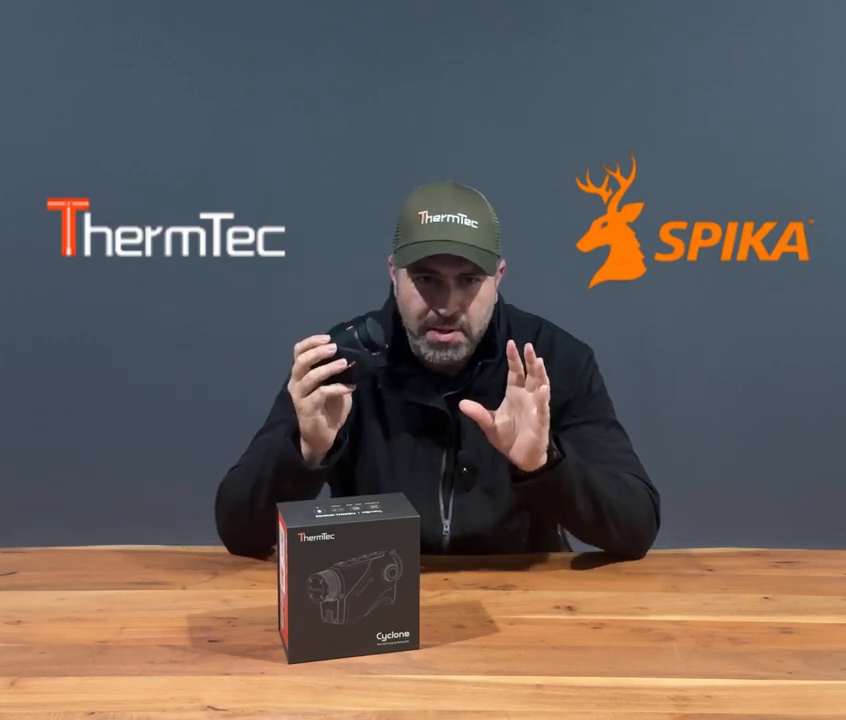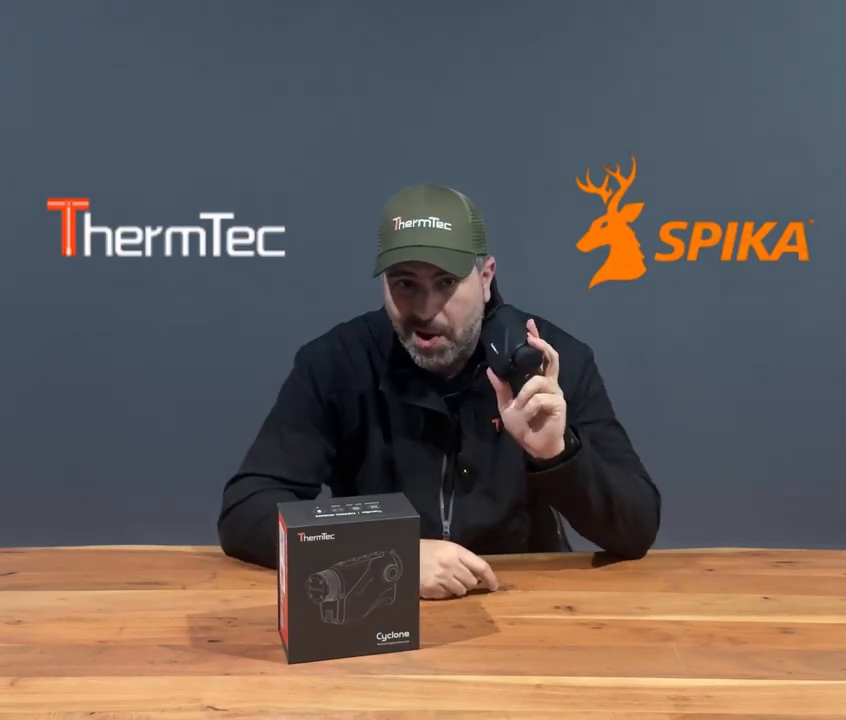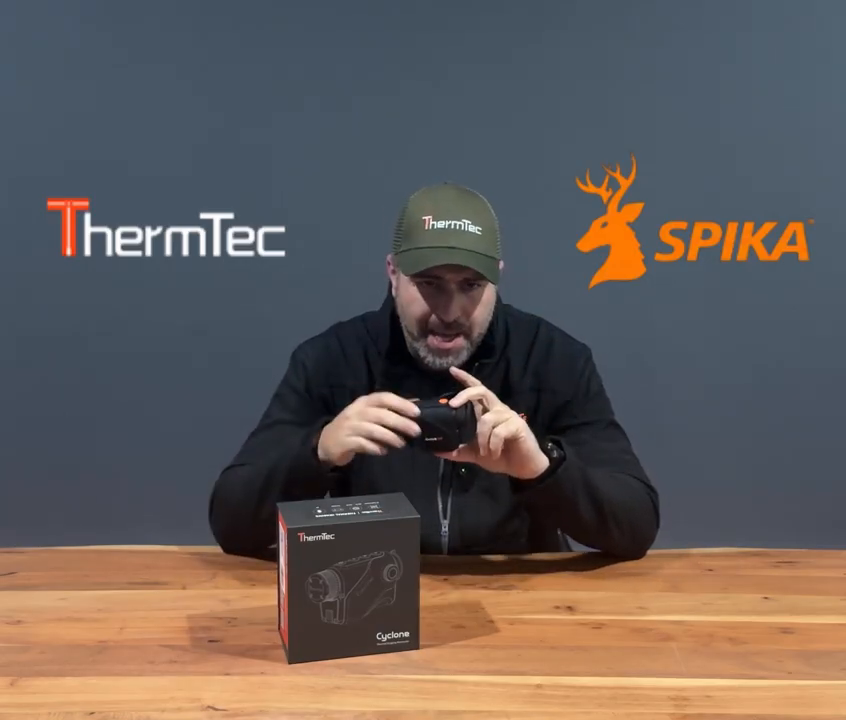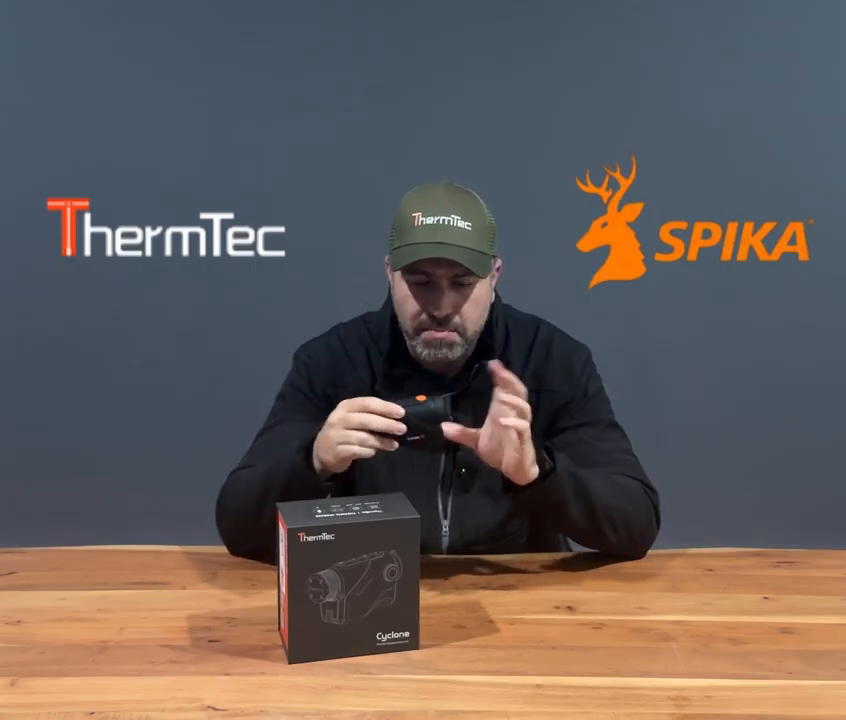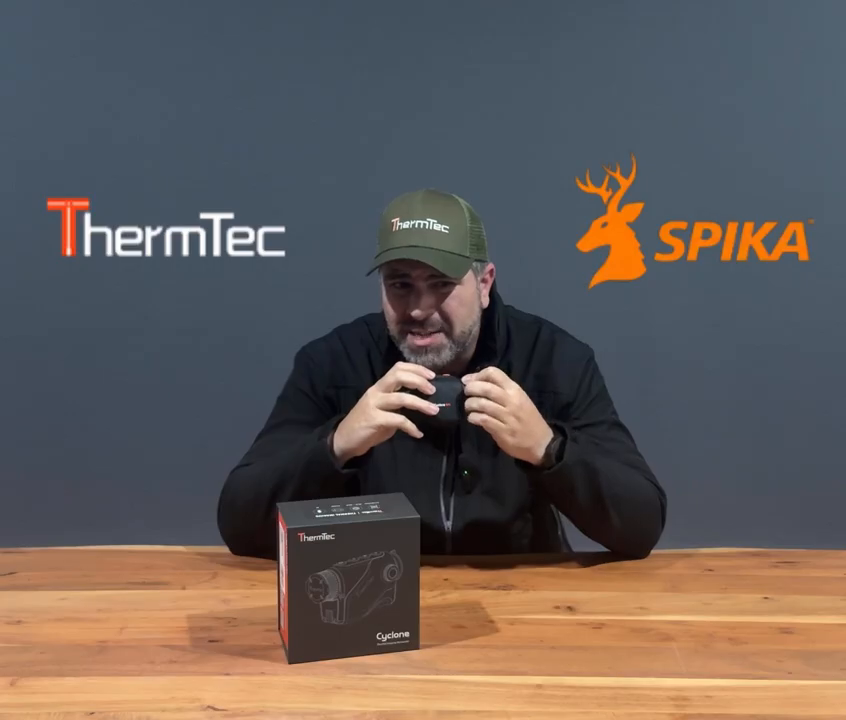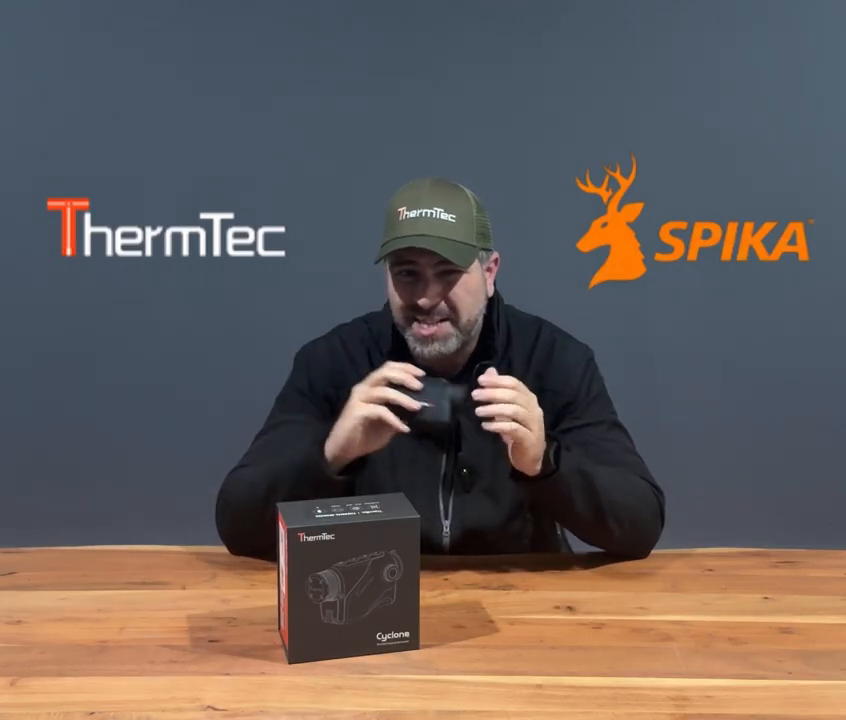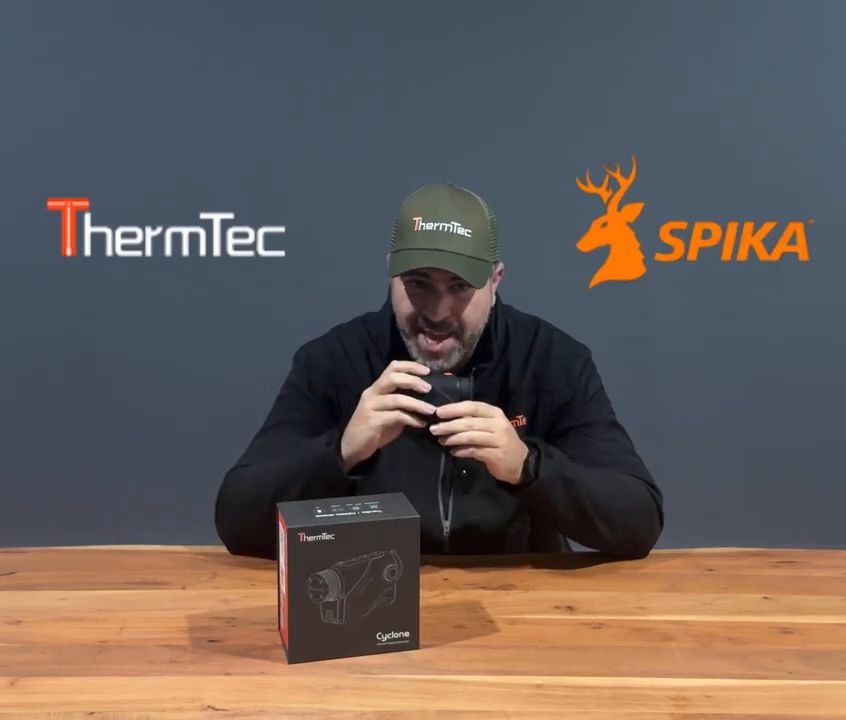You've got your optical magnification, 1.4 is your base, and you've got your digital zoom, 1:4 continuous. Field of view in this one here, obviously with the smaller one, you're looking at 30.8 meters thereabouts by 24.5, 24.6 at 100 meters. So quite a good field of view there.